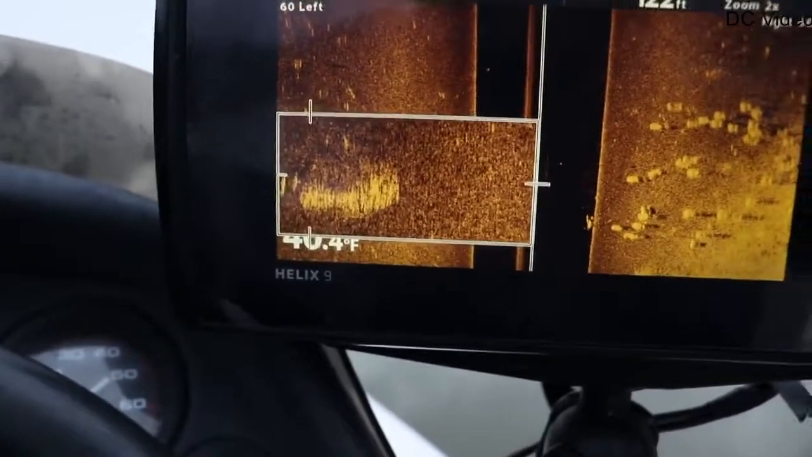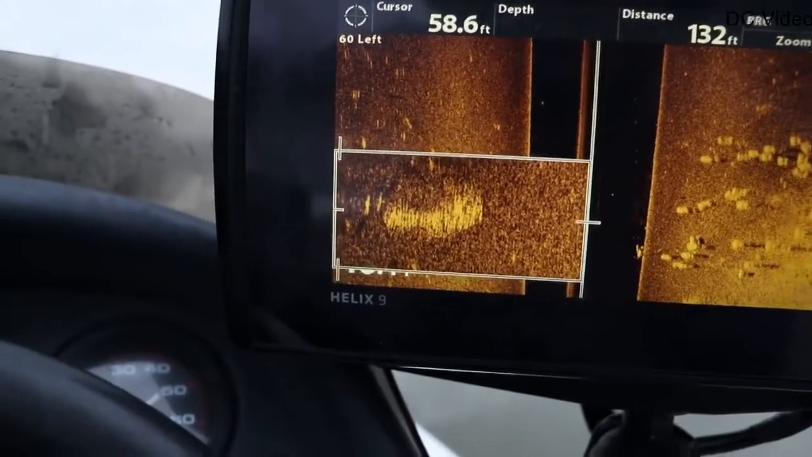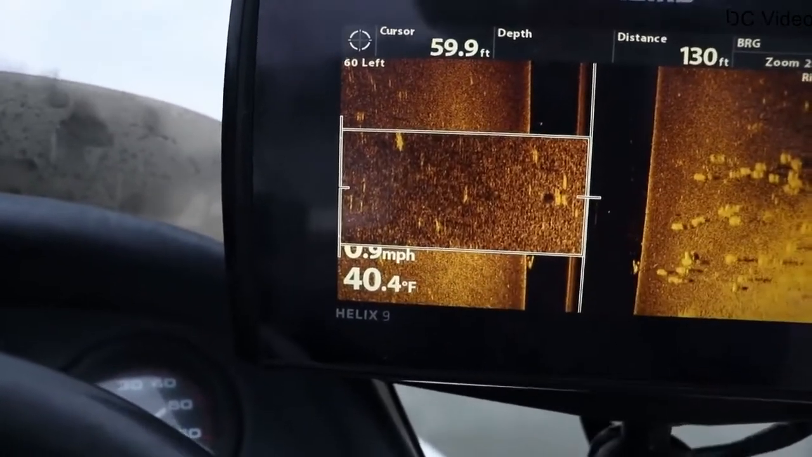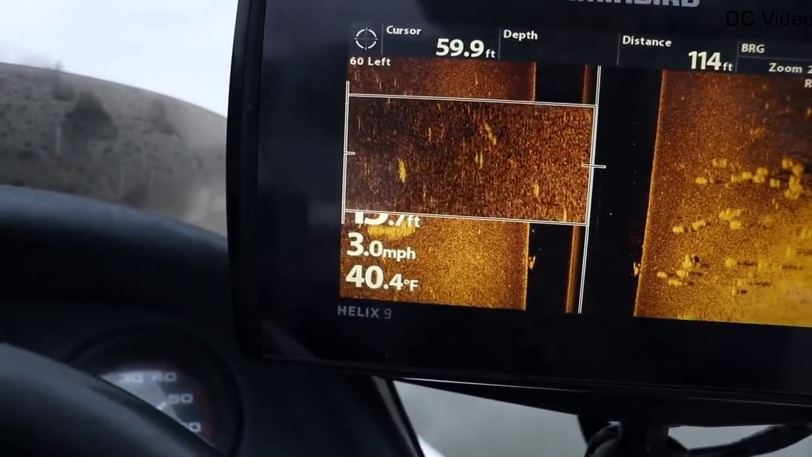All right, so I wanted to show you real quick. This is a giant school of shad, and you can see there's some pretty good fish surrounding it. It might be bass, but you see behind it, there's a ton of fish stacked up, which could be crappie. And we were in about 10 feet, or we were in about 14 feet, I think.